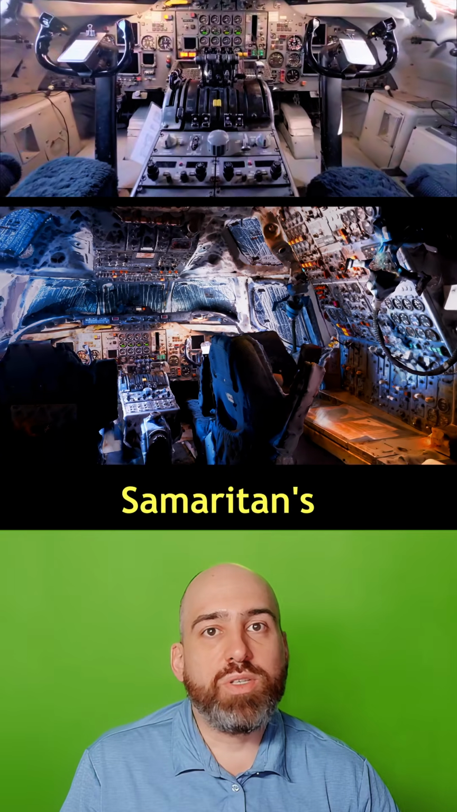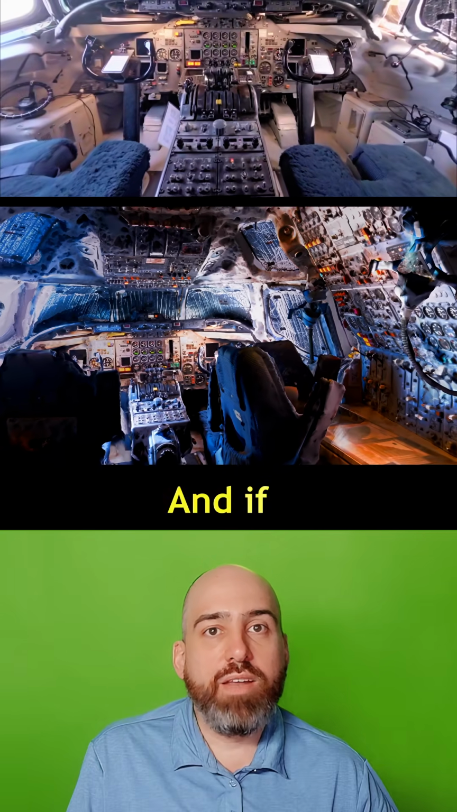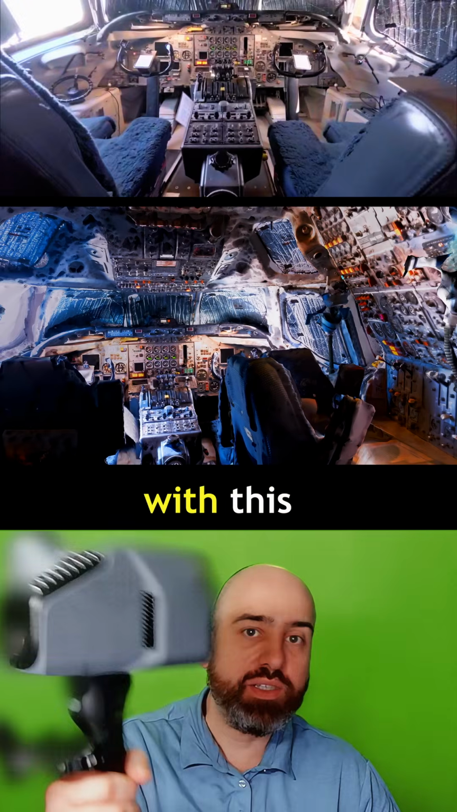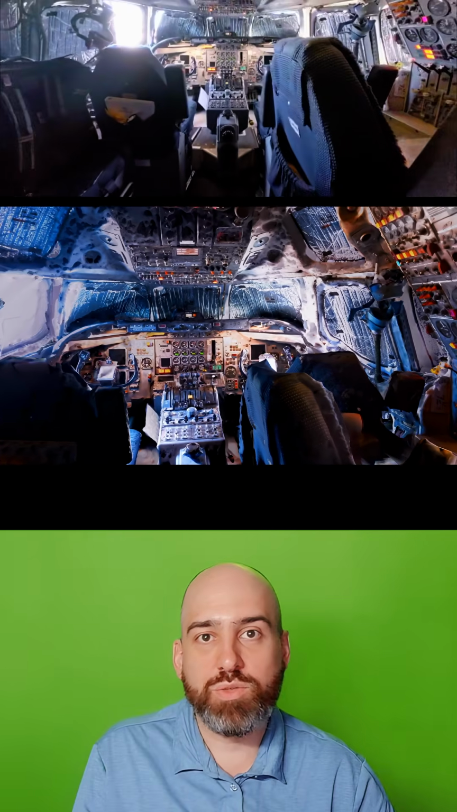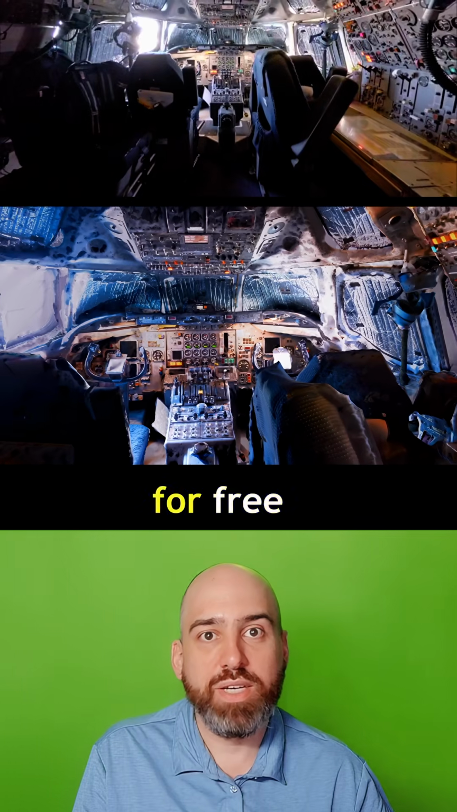I want to thank Samaritan's Purse again for giving me the opportunity, and if anyone sees me at an air show with this thing on some crazy big painter pole and you want your aircraft scanned, just reach out. I'm happy to scan your aircraft for free and give you a copy.